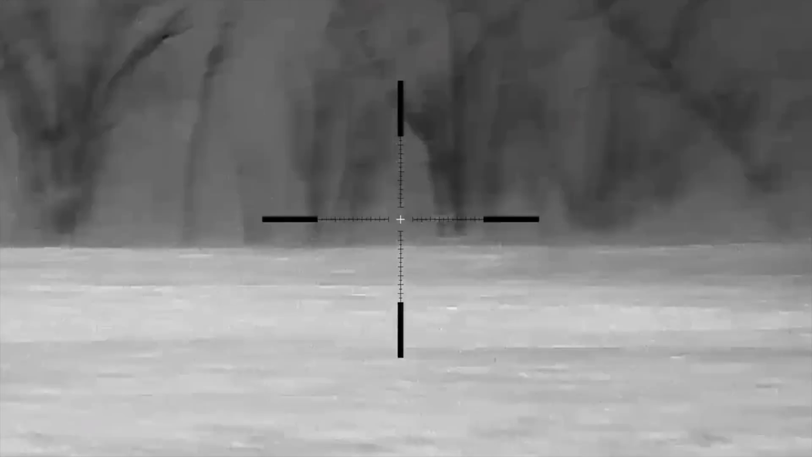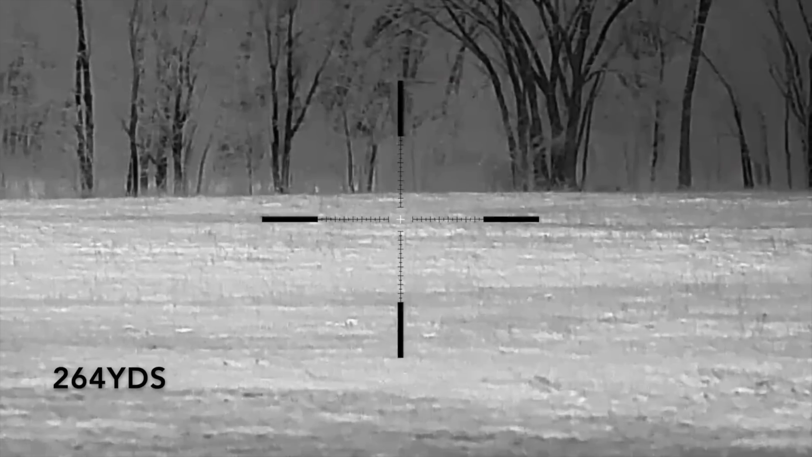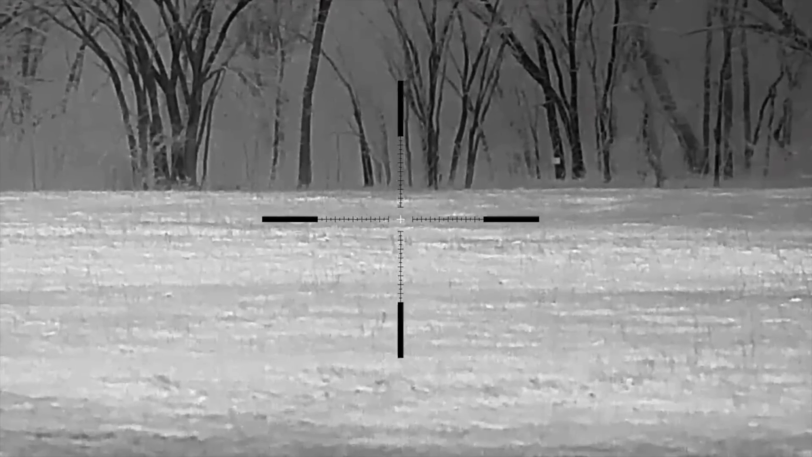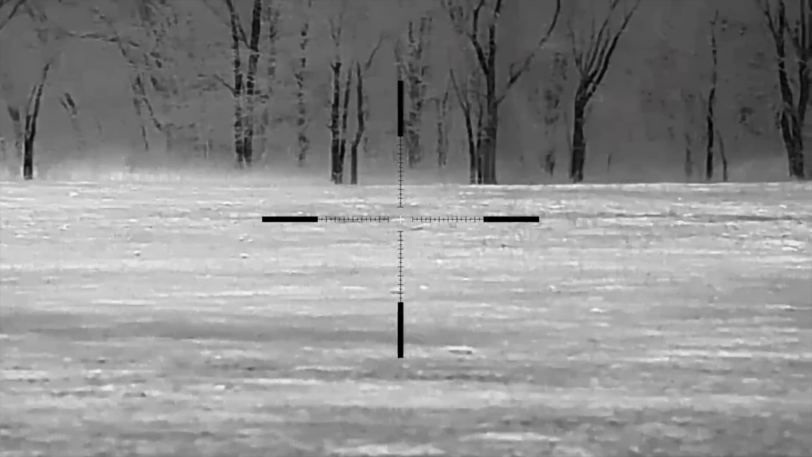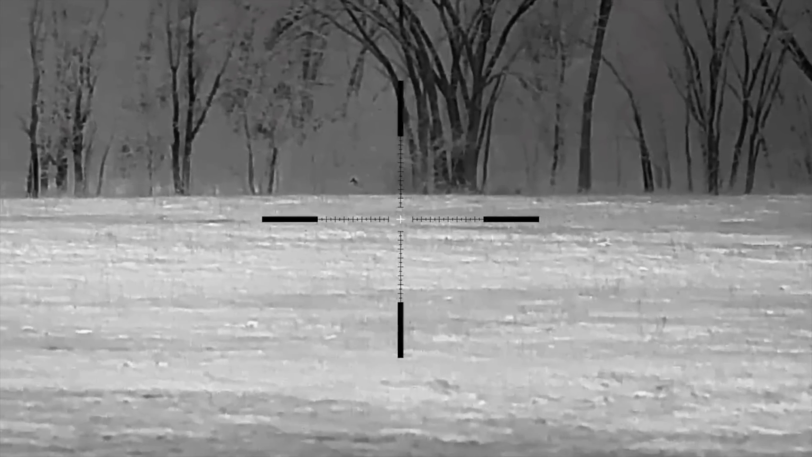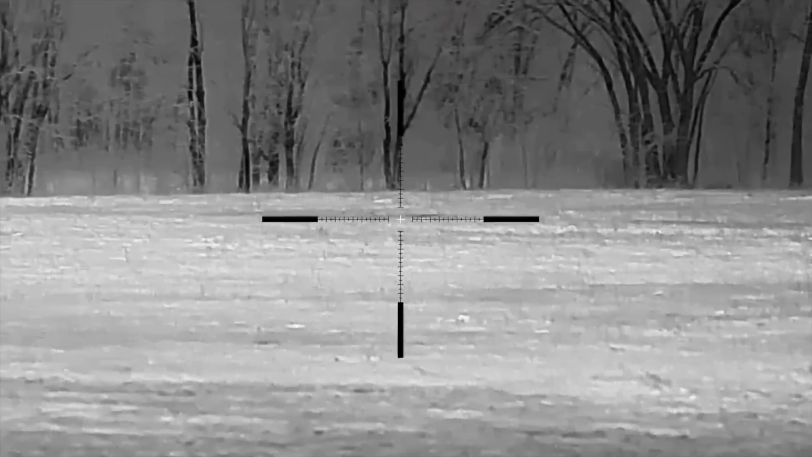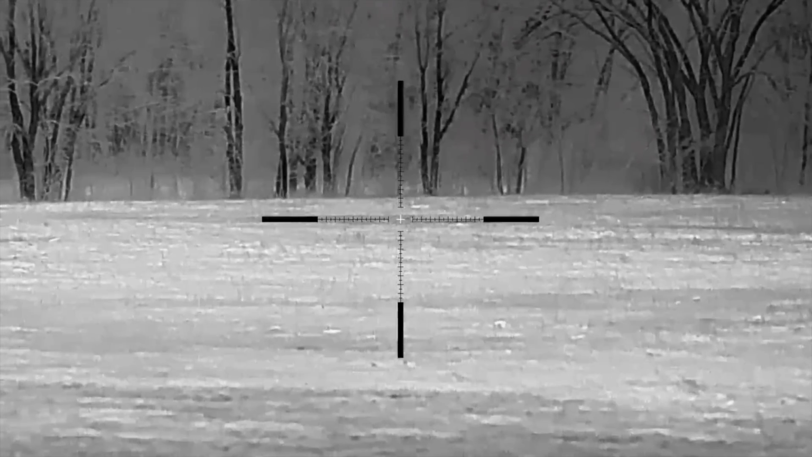That's a hit. That's a hit. Who else is like it? There's coyotes everywhere.